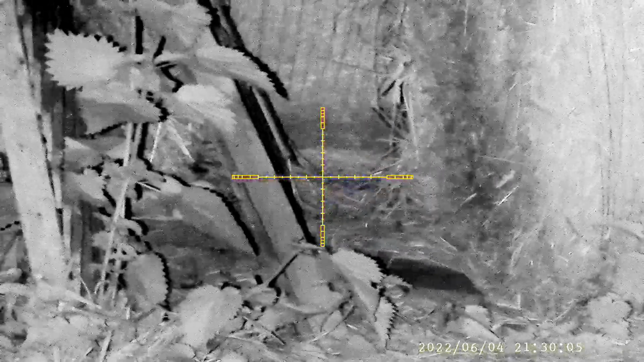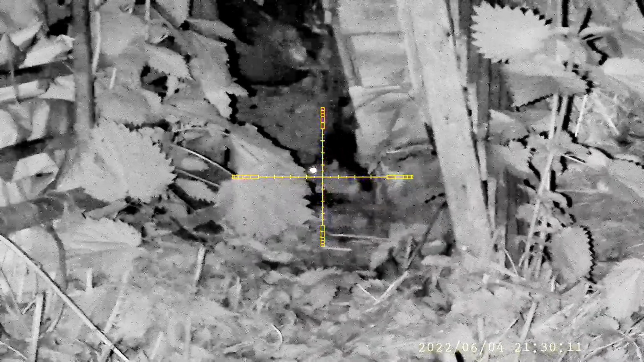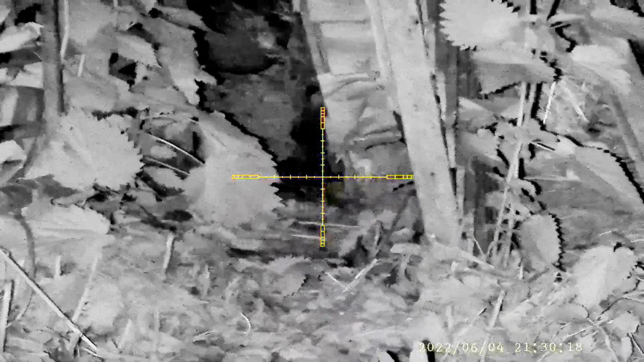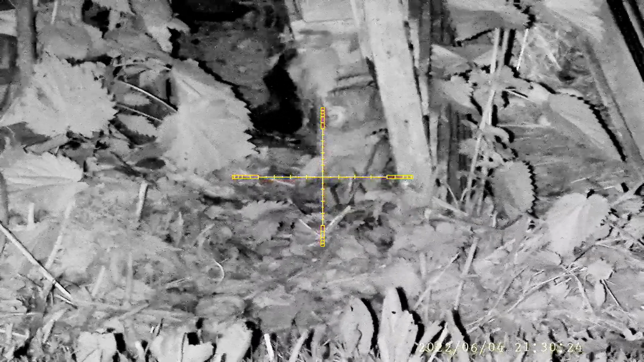This video isn't quite as clear as normal. I've been experimenting with an iris on the front of the Pard. It's a 10mm hole. The idea is that it makes the focus less fussy. You don't have to change it so often. Problem is that I'm using a 940 nanometer illuminator.